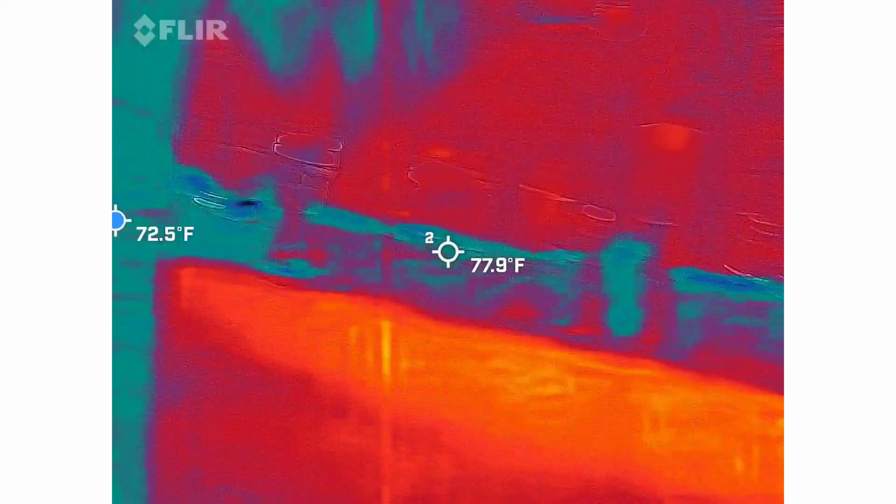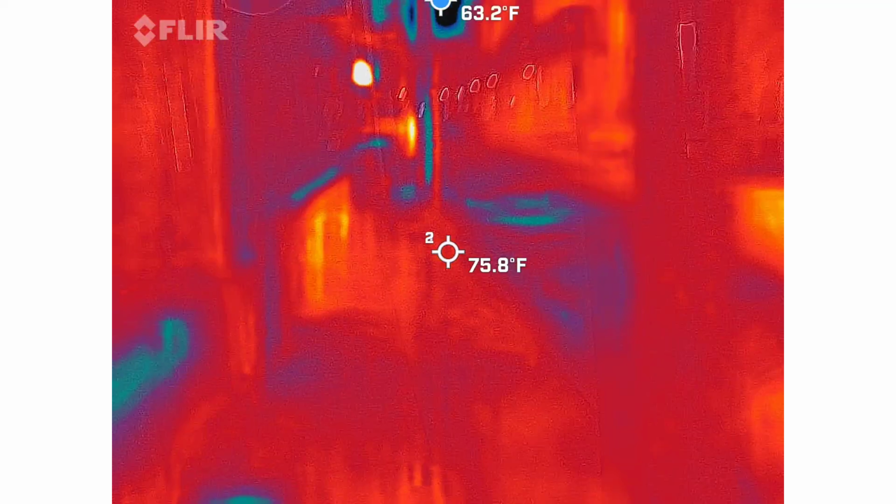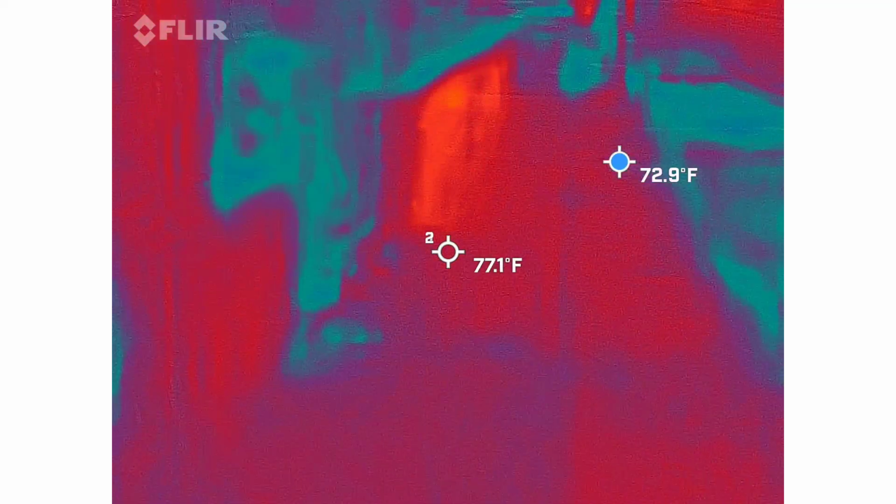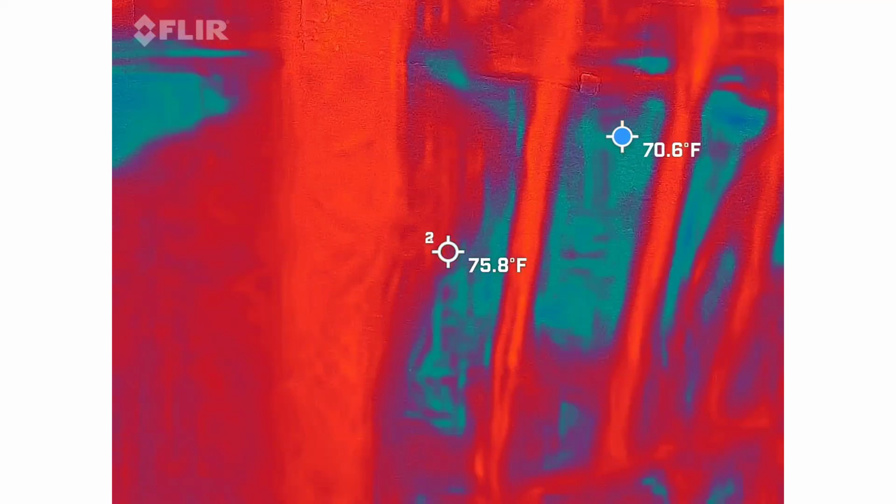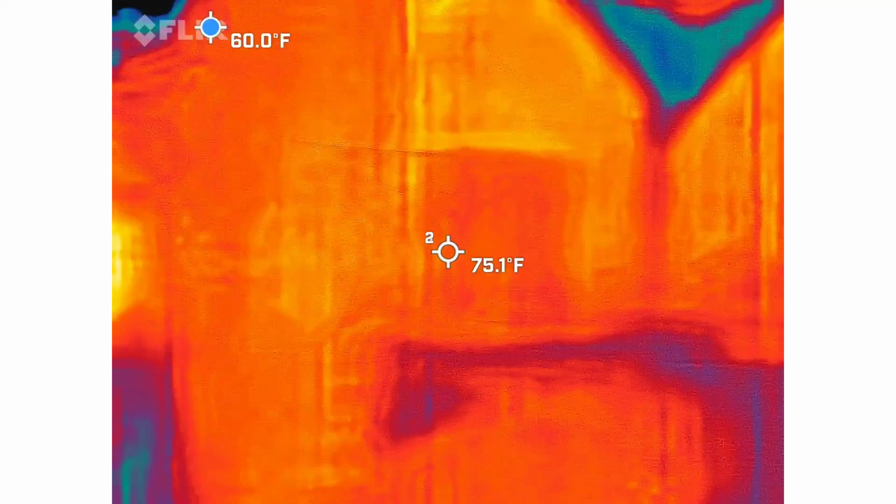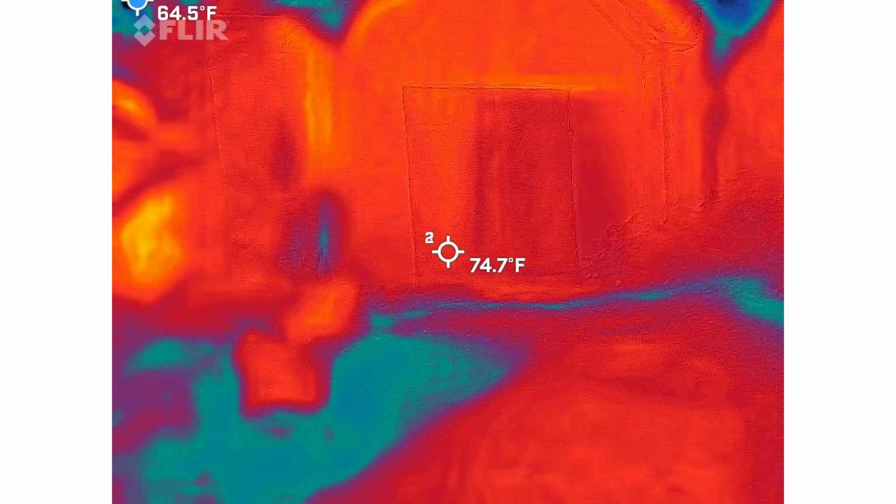Can we do this? He said the front of the building, right? Oh, God.